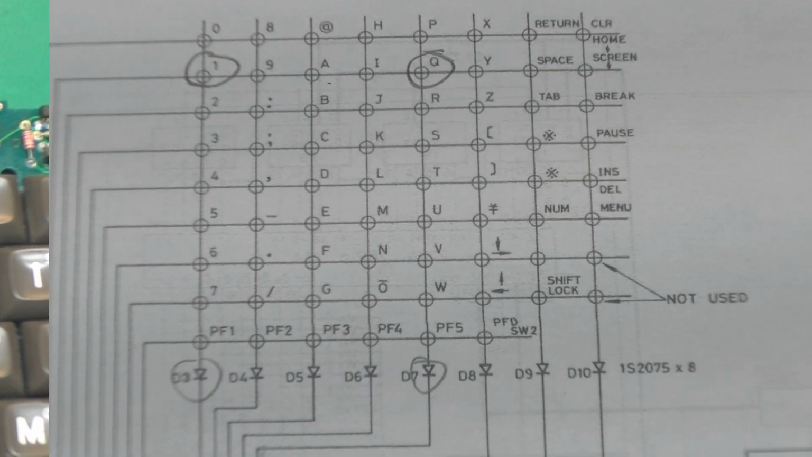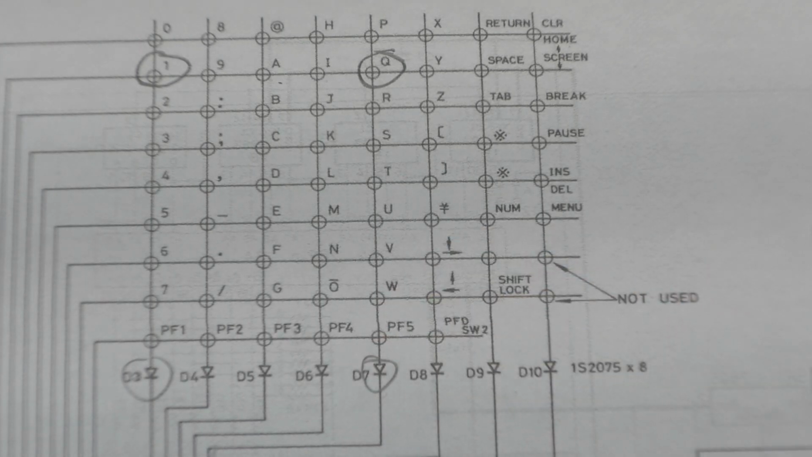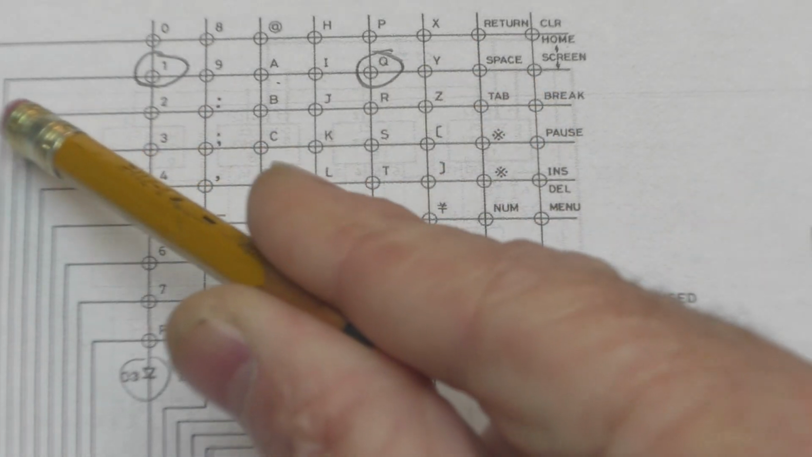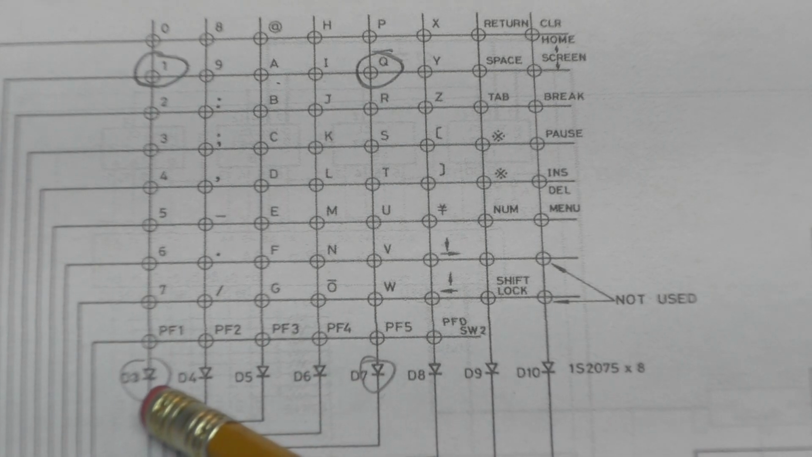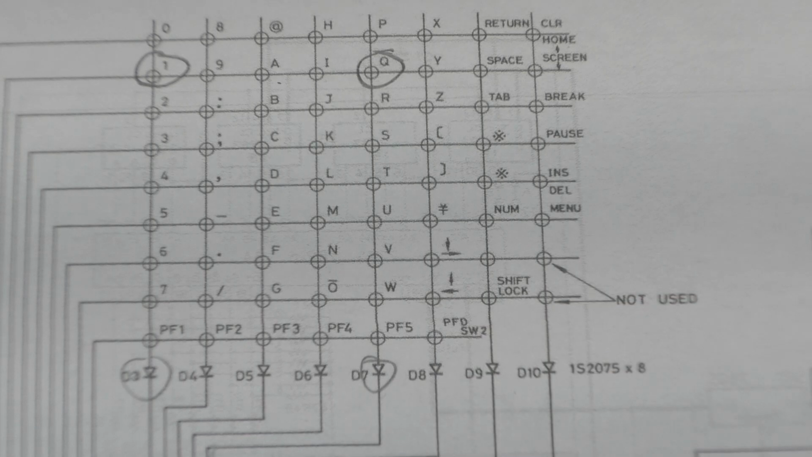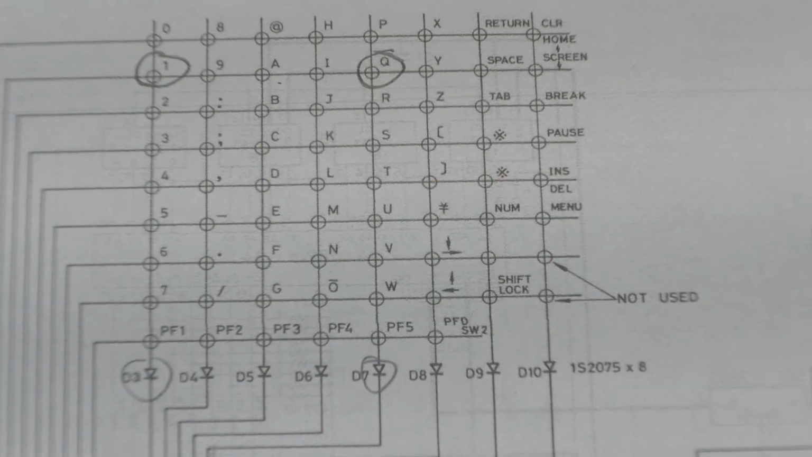So if you're wondering why holding down the 1 and Q keys would cause a short between these two columns, let's just find our 1 key and our Q key. They're on the same row, and they're magically on the two columns we had the short in between. So you notice how all these keys here, these are keys you would normally hold down, you know, 2 at a time.